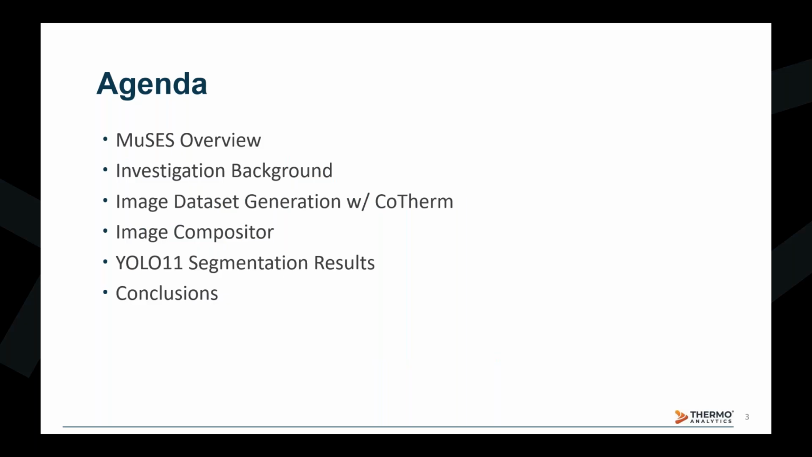for AI/ML training. We'll go into how we change the background of our target model renderings to improve the performance of an AI/ML prediction algorithm with our software CoTherm, as well as a new capability we've been working on to composite target renderings into a new background. Finally, we'll look at these results of an AI/ML algorithm fully trained on synthetic data and how it performs on measured long-wave imagery.